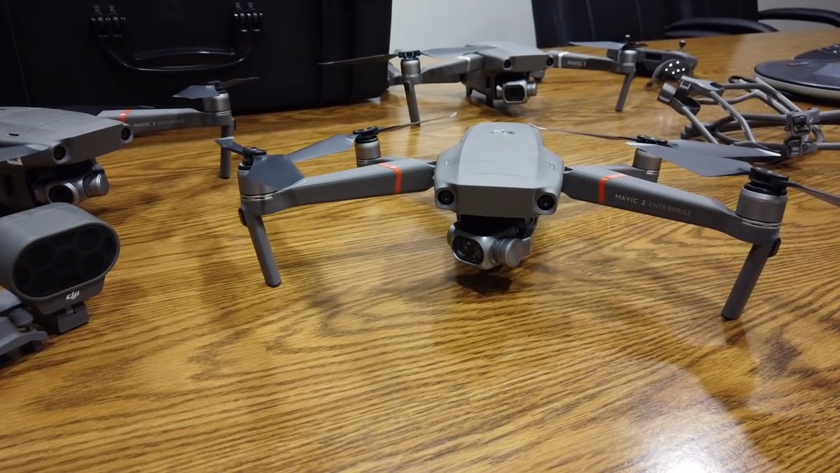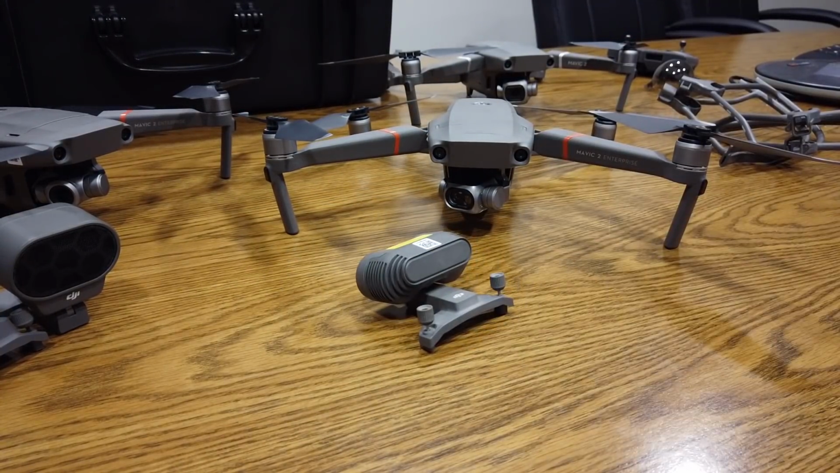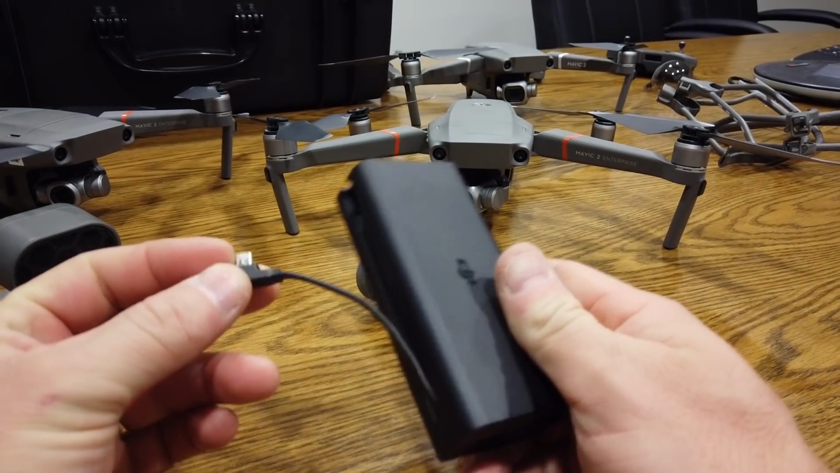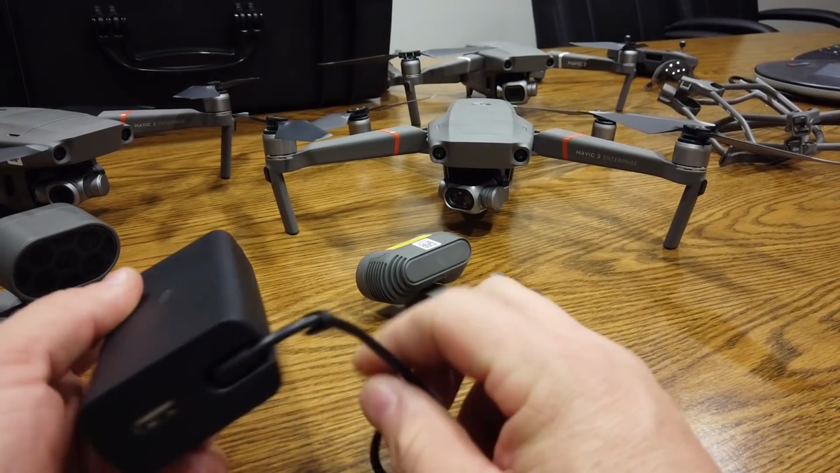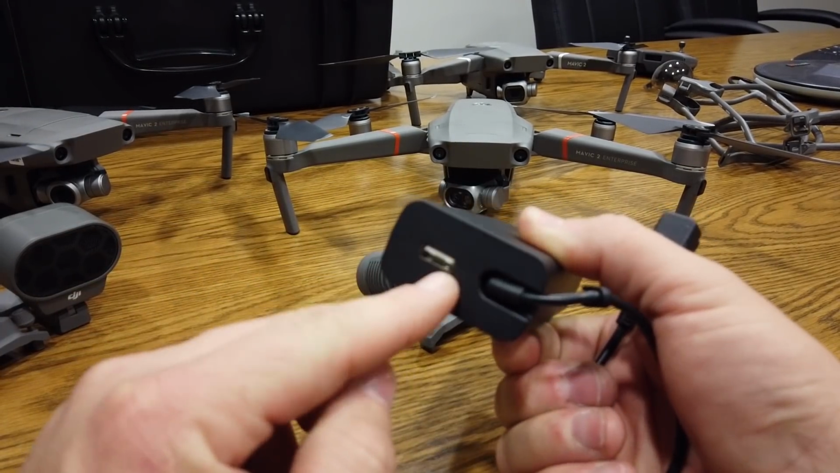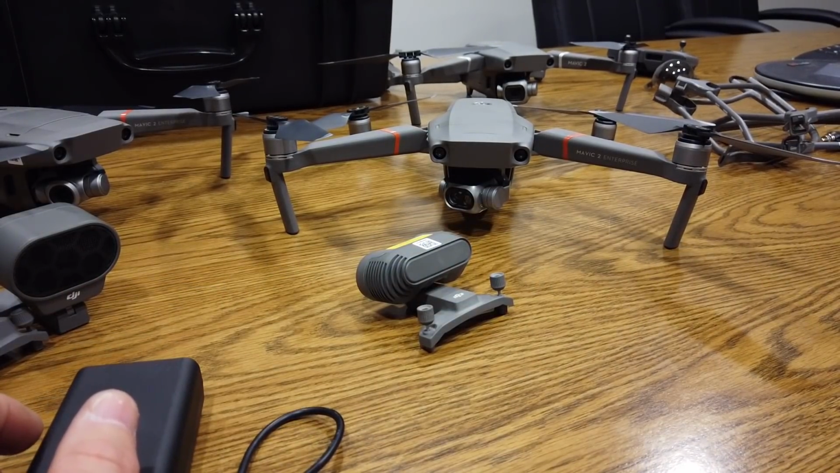So let's go over one other thing real quick. The hardware that comes with it, we went over that. Of course, it comes with the charger. One of the things I like about this charger is it has a built-in little cable here to charge the controller on top of the battery, and then it has another USB port, say for your phone or whatever it might be.